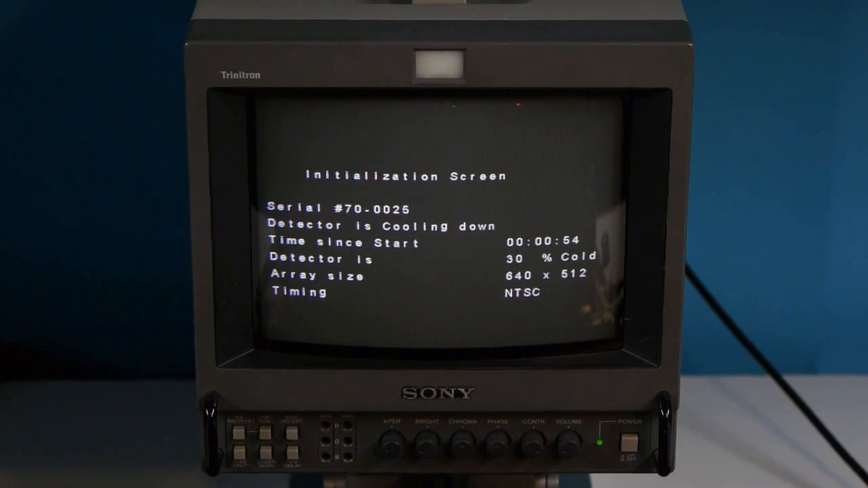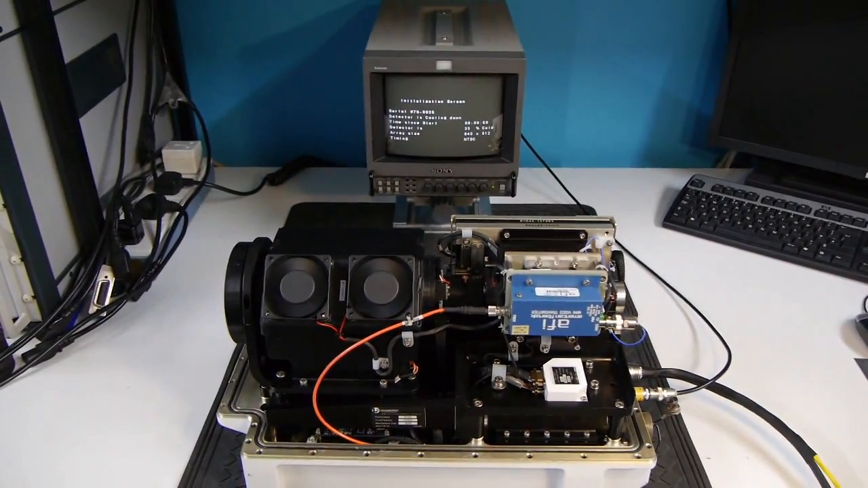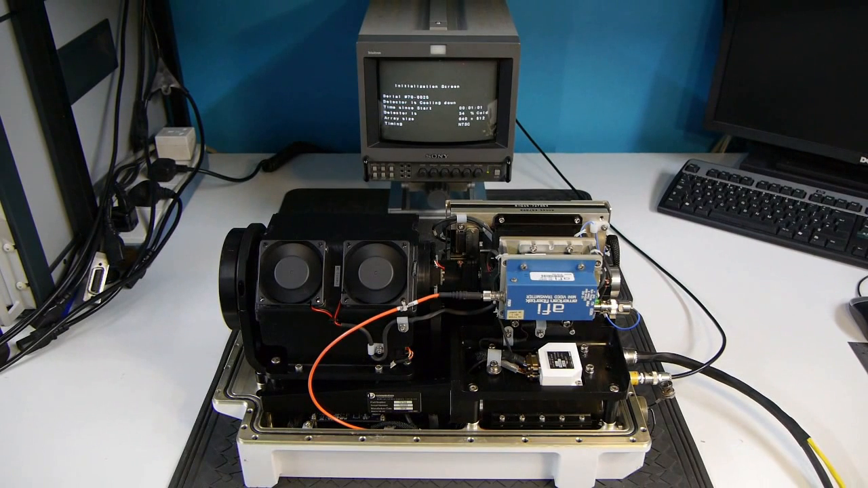In any case, whilst that's cooling down, let's just talk a bit more about the performance of the camera. So as I've said previously, this camera operates in the wavelength range from 3.6 to 5.0 microns, and it actually incorporates a CO2 filter.